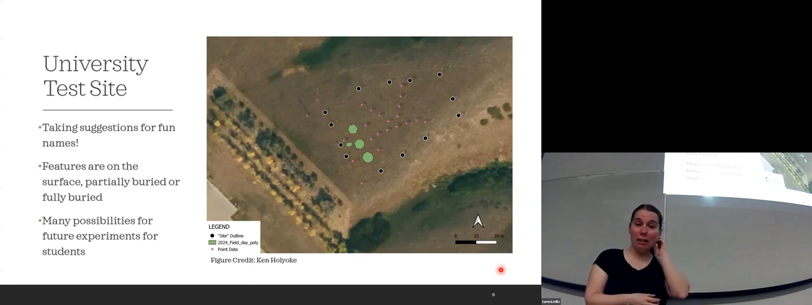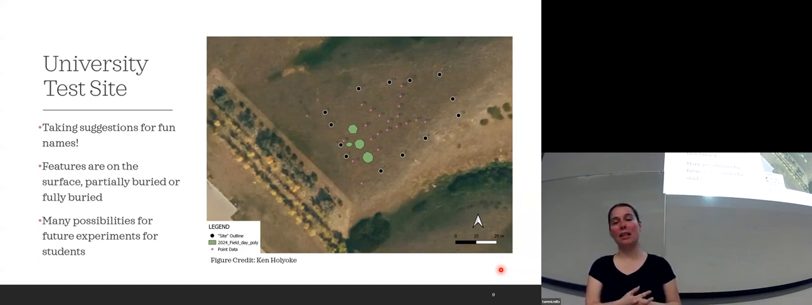So I buried 1 stone circle, partially buried another, and then left 1 fully on the surface. Same with the hearth features. And I did that in September as well, and we went back out there, and it was really difficult to see actually what I'd done just in the past September. But we're going to be doing a lot of the contrast lights on this to see if everything matches up, because we do want to validate the data, because it doesn't really mean anything unless it's validated. So that's what the test site will do.